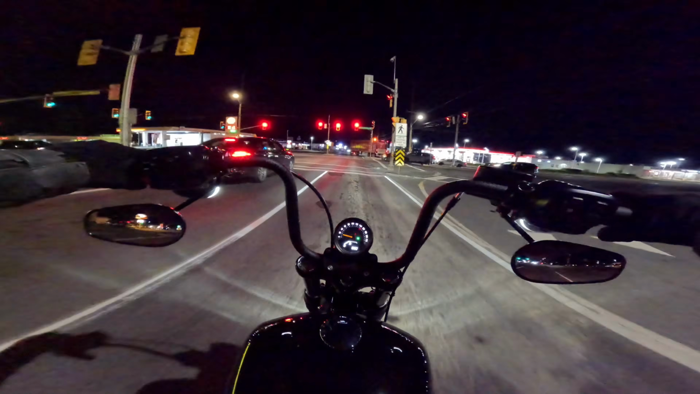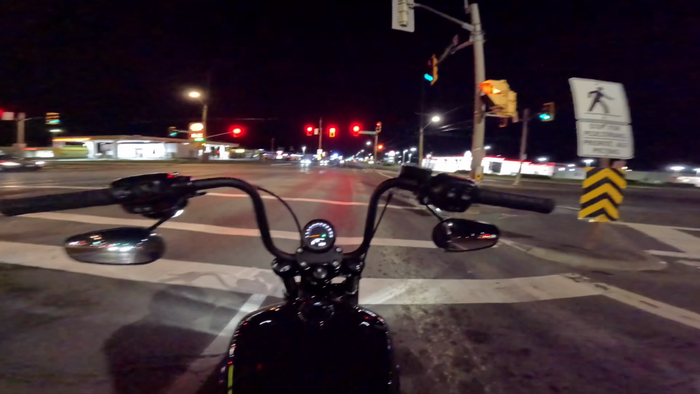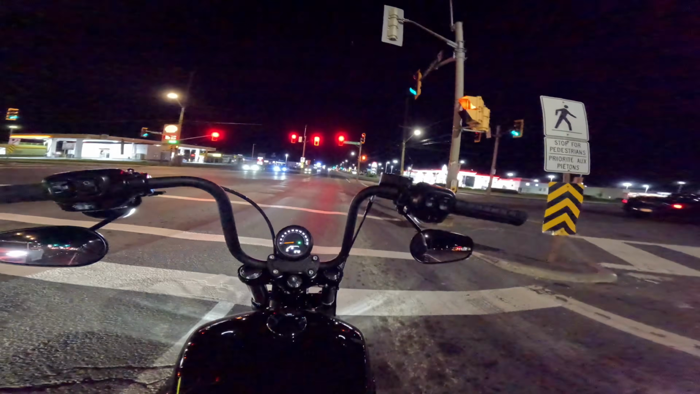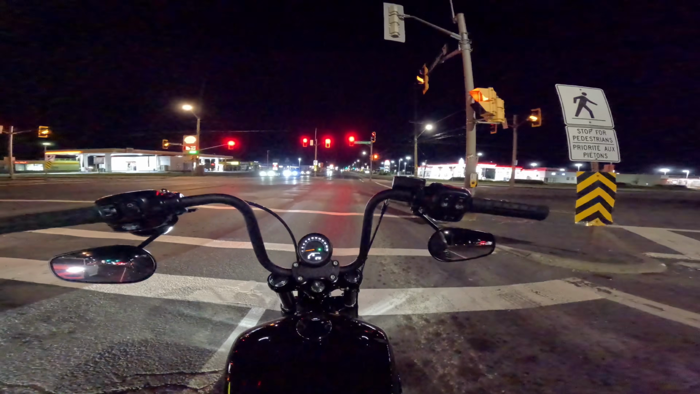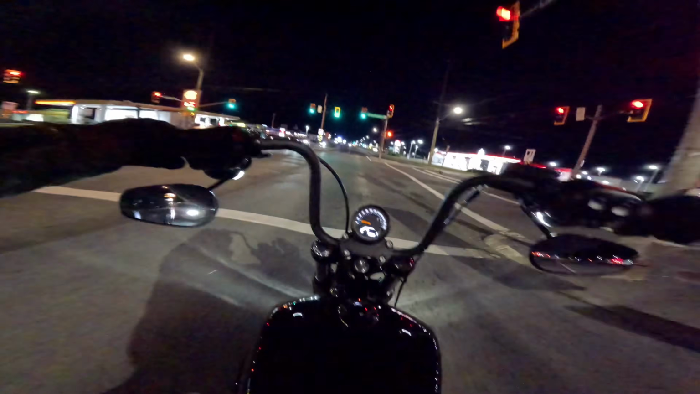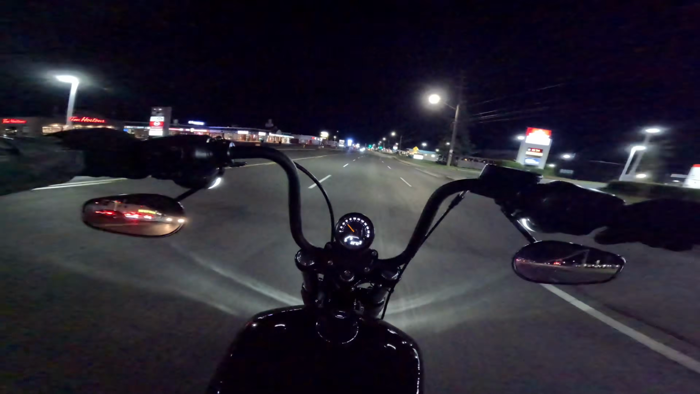One thing about this city is you always hit the red lights. Both of these people next to me are on their cell phones. Like, there we go. That's not deadly. Nobody in the car is paying attention. Just get away from those guys as fast as we can.